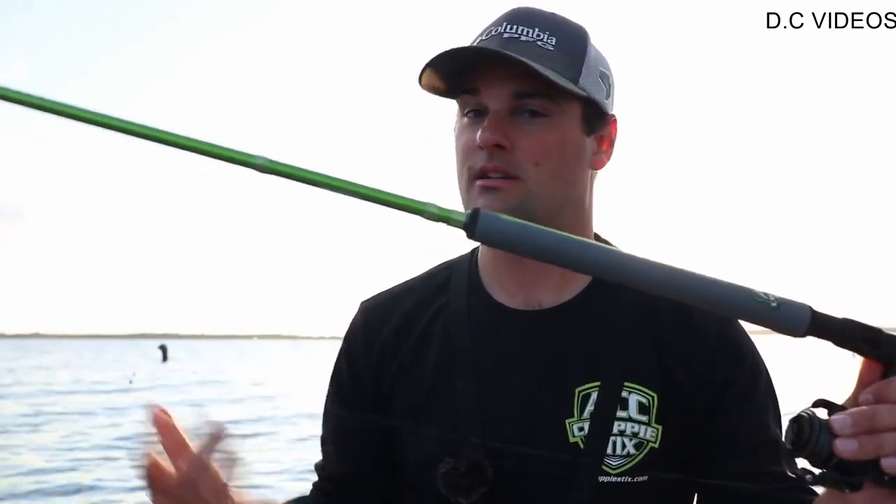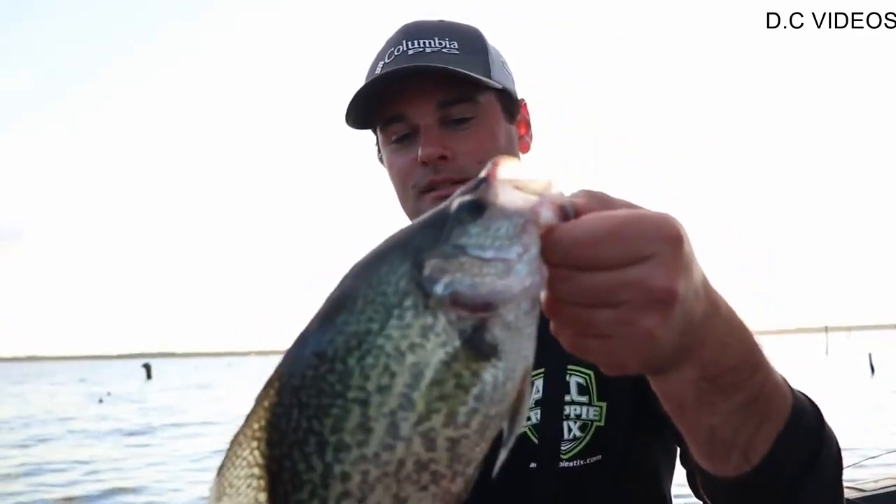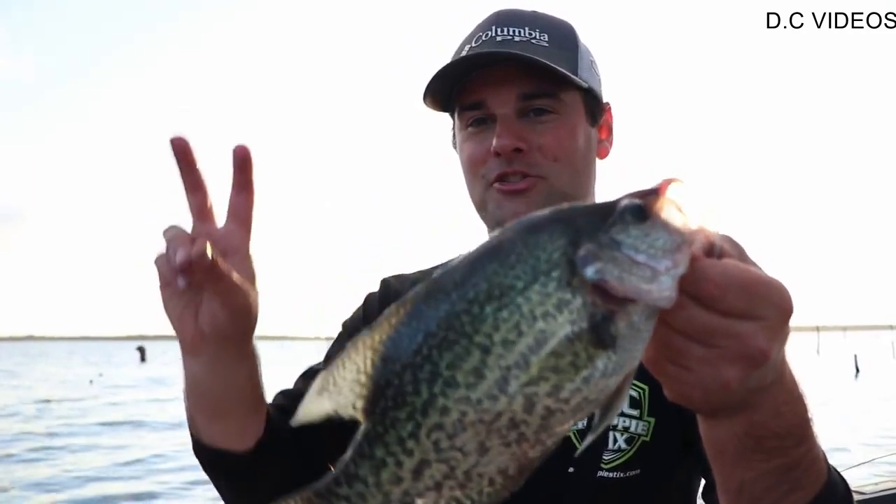These things are only 5.9 ounces. You can hold this thing all day. I did. 10-pound braid. Highly recommend braid. Bob, you probably want to go to 15 to 20 because these are what's considered small in Texas. If you get onto the big ones, you're definitely going to hope you have 15 to 20 pound braid.